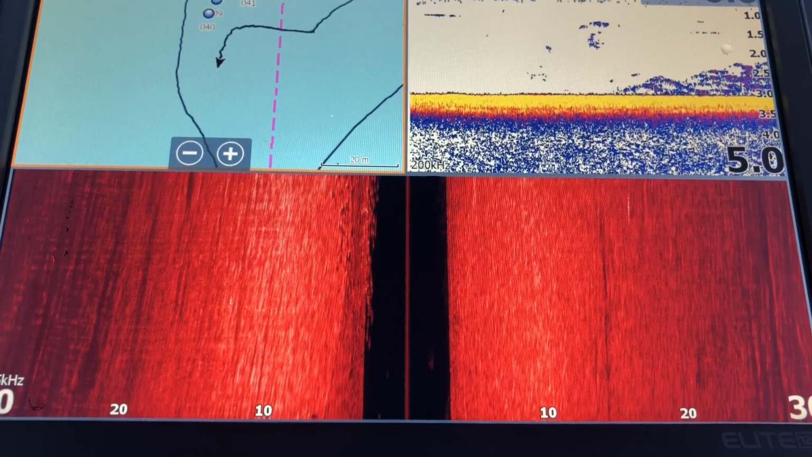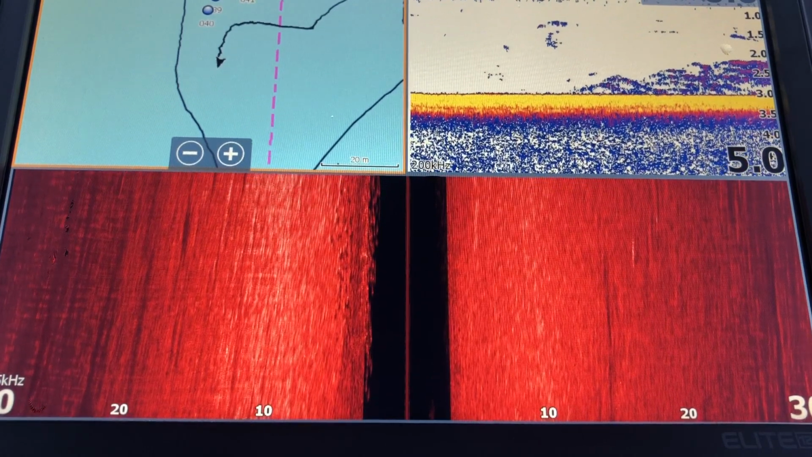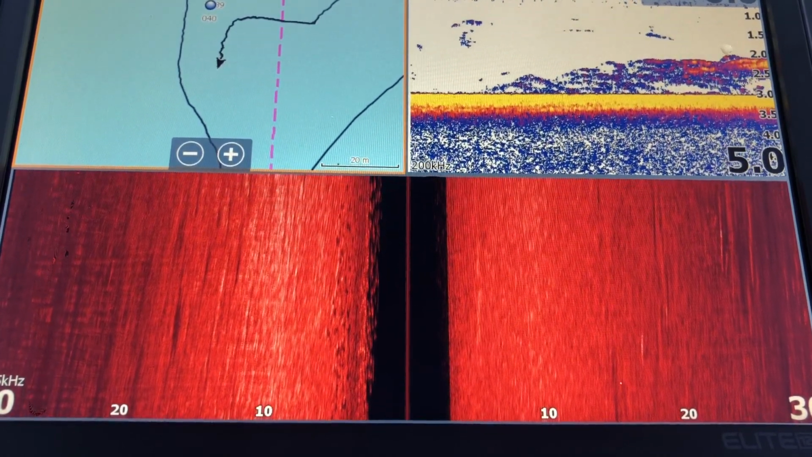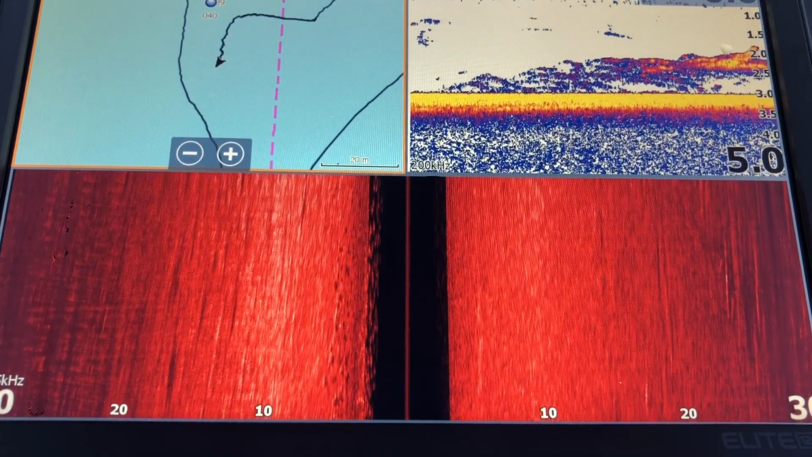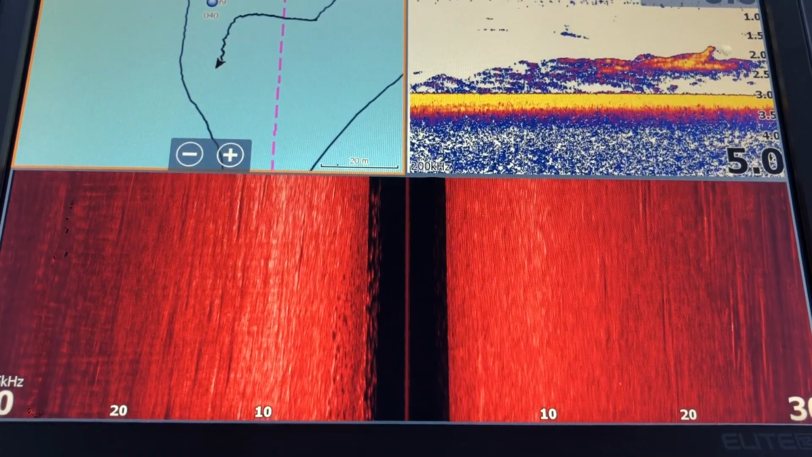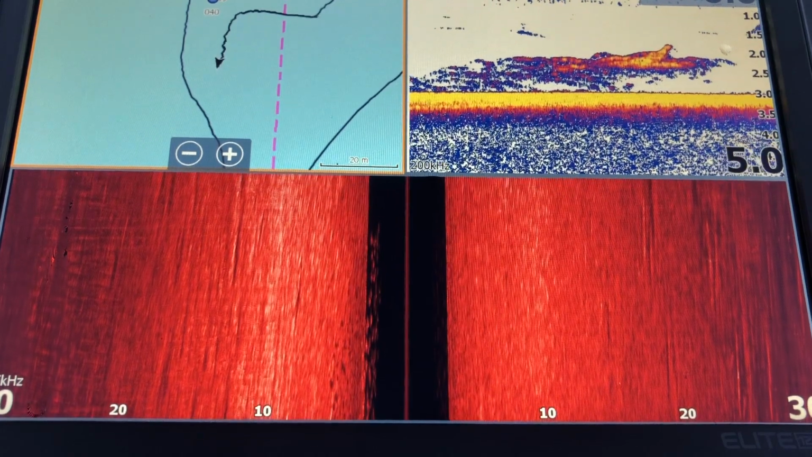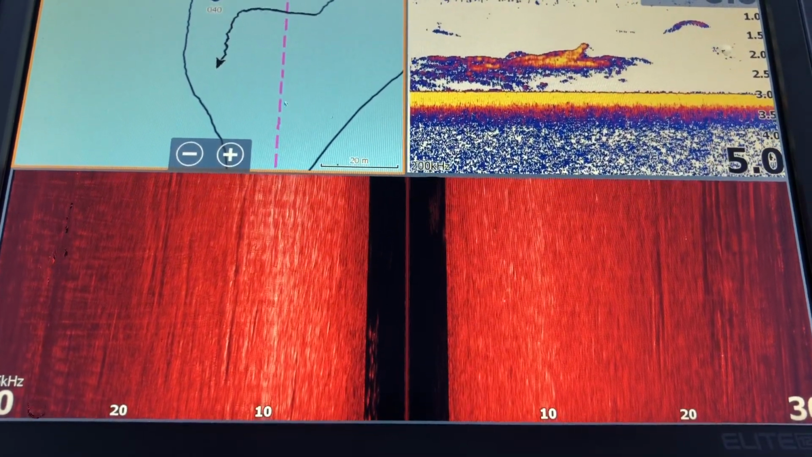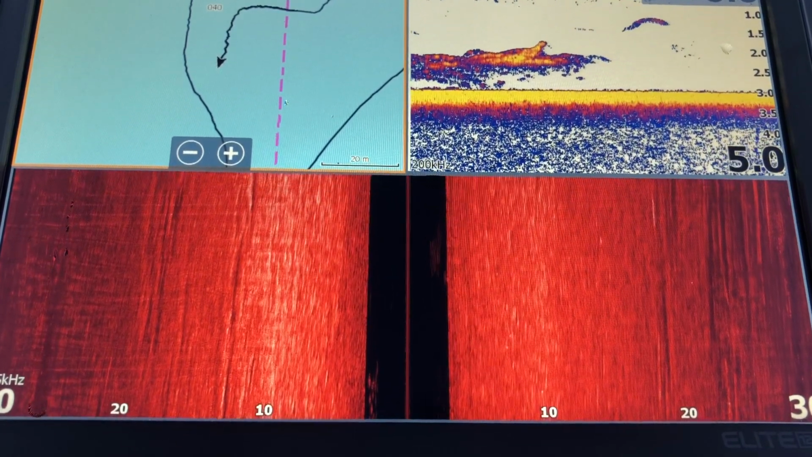So you can see the mullet coming through now. A lot of mullet. So I'm running those top 3 screens. I find that the normal sonar picks up the finer bait better than the down scan does, where you can see it more clearly just because of the different contrast in colors. It's a bit harder with the black on the down scan. And then I get the side scan in the red.